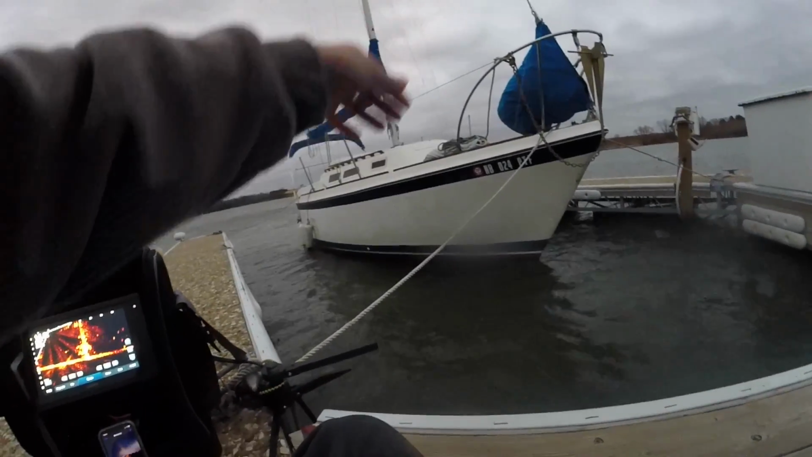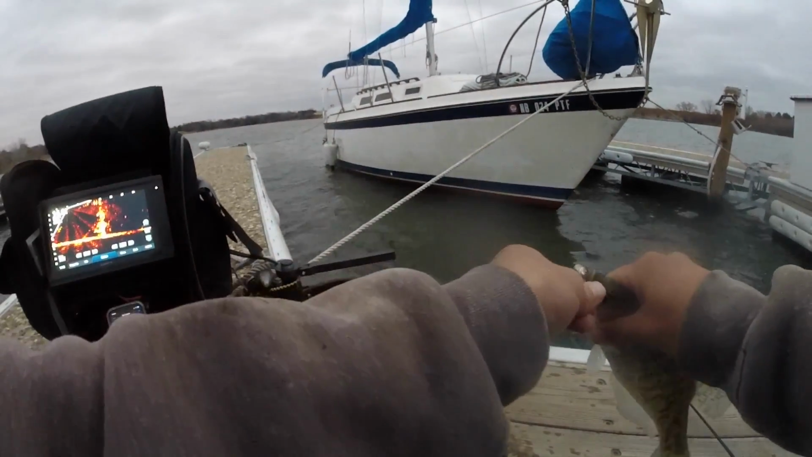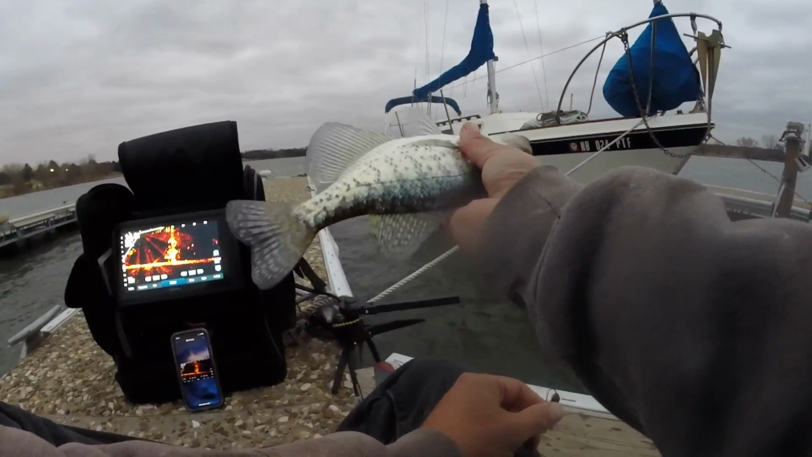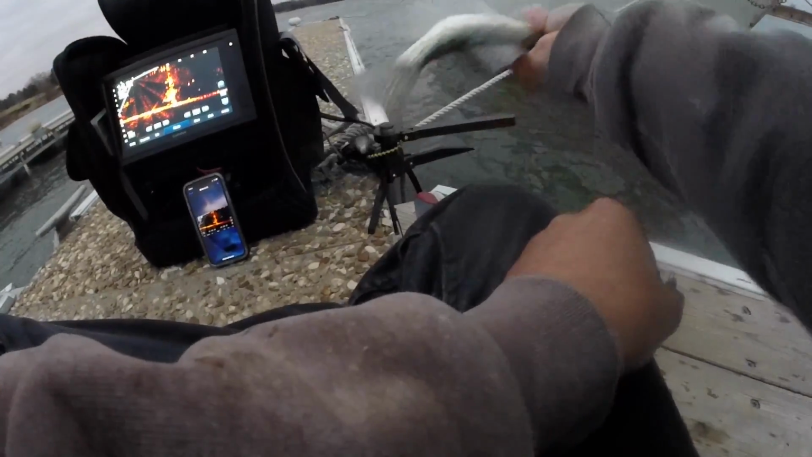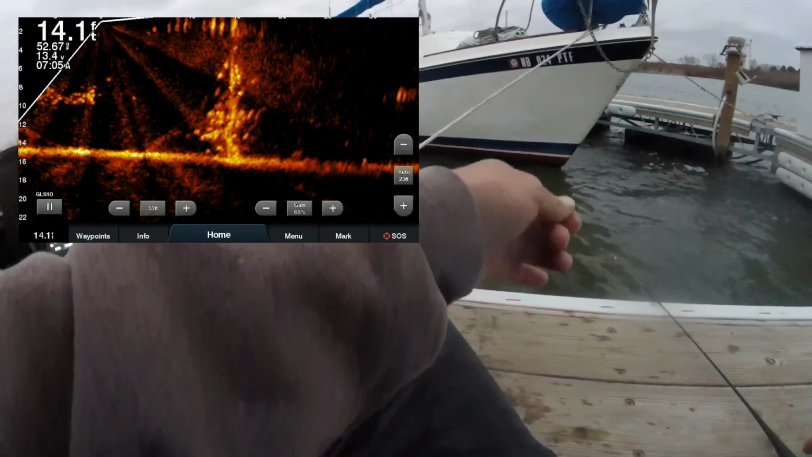Finally got one. See the difference of that fish though? That fish started off up high. The fish on the bottom are chasing it up and not committing, but if you can find suspended fish, they're definitely going to be the most active. We got our minnow close to a fish that came in suspended, and he ate right away.